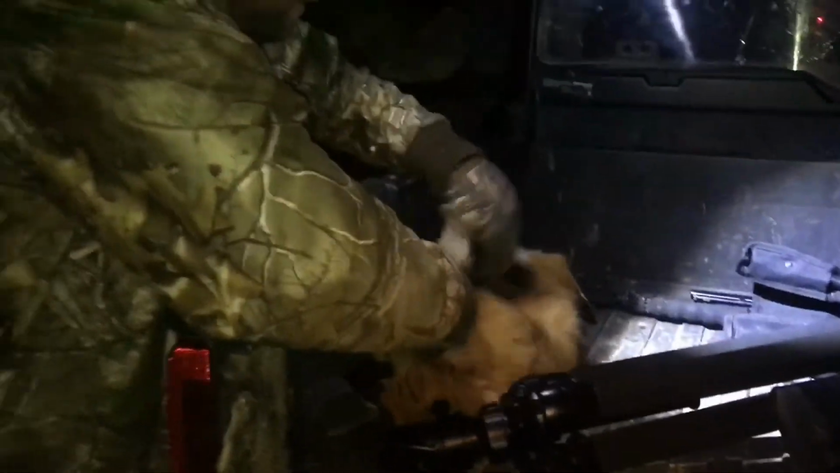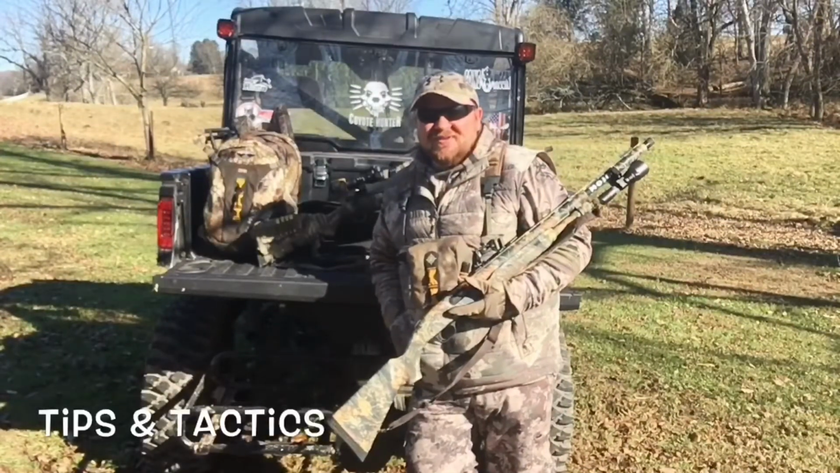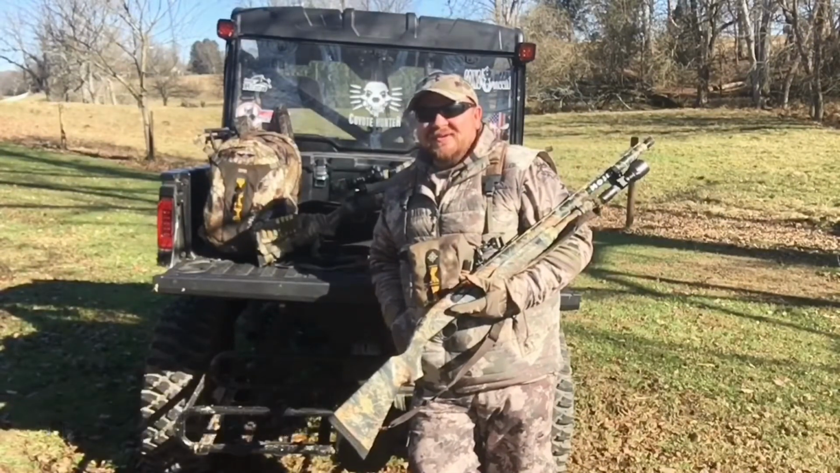Oh, there's a cliff right there. It's steep. On to the next one, I guess. Man, Big Mike came out of nowhere and smashed that red fox. That was awesome. 129 yards.